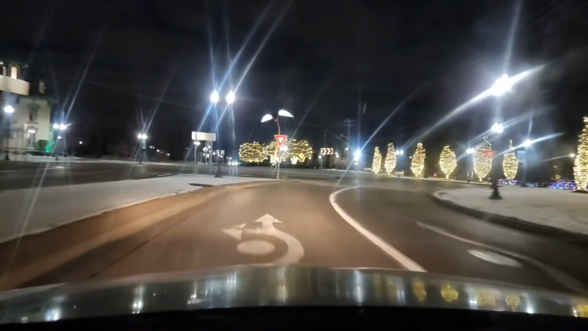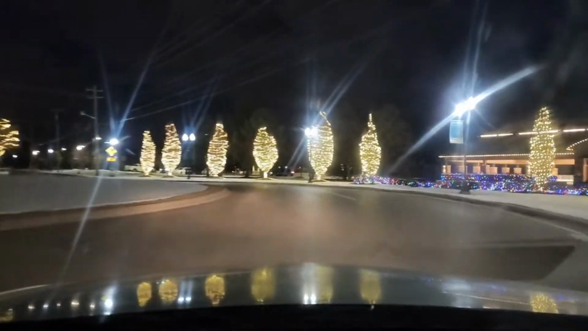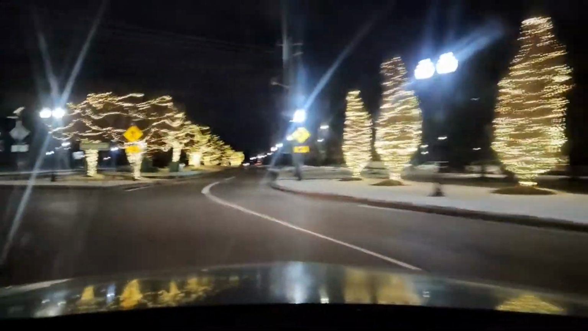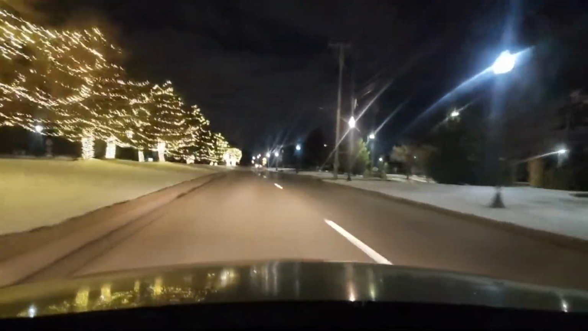So we're going to go in and yield. We have to yield, and then we check traffic, and then I accelerate through gently. Now, I'm going to go through a different way. If you're not paying attention, this lane will end. Either you have to go left, so we need to get over to the right.